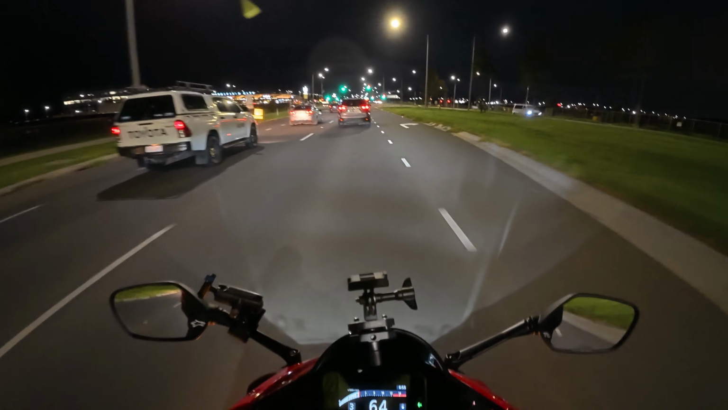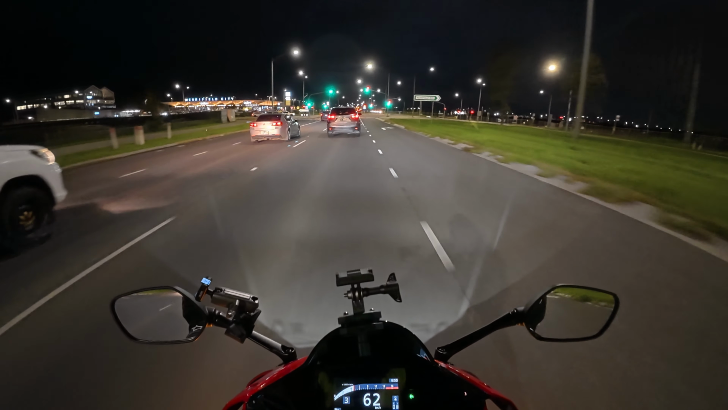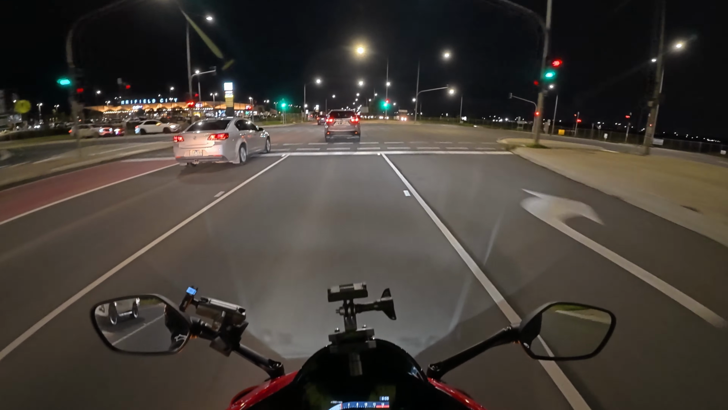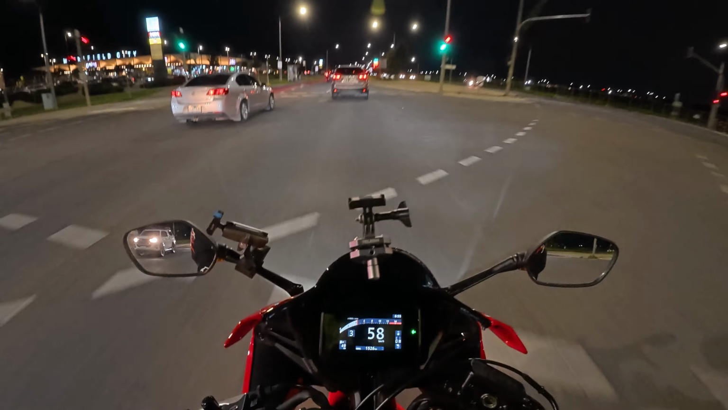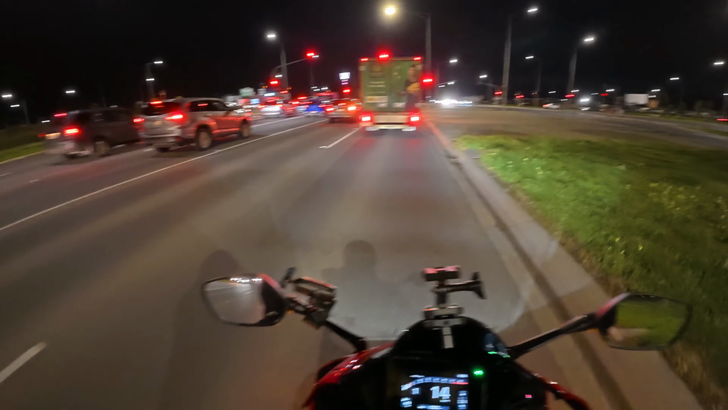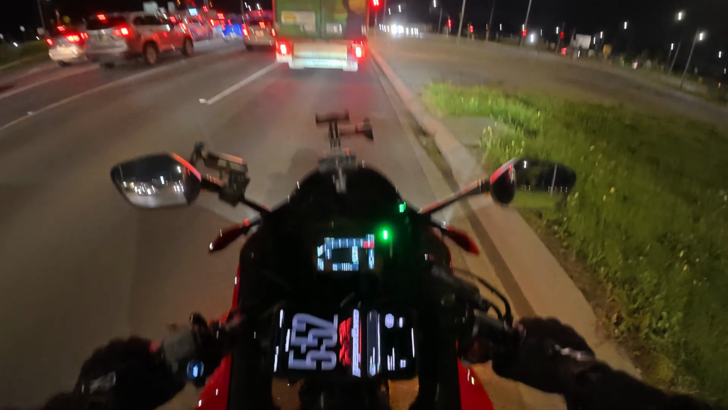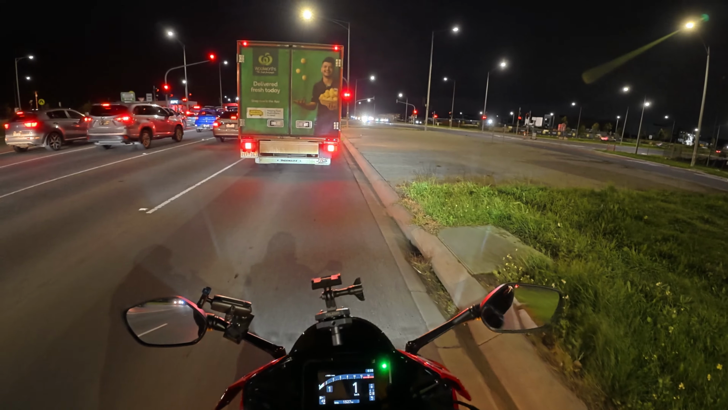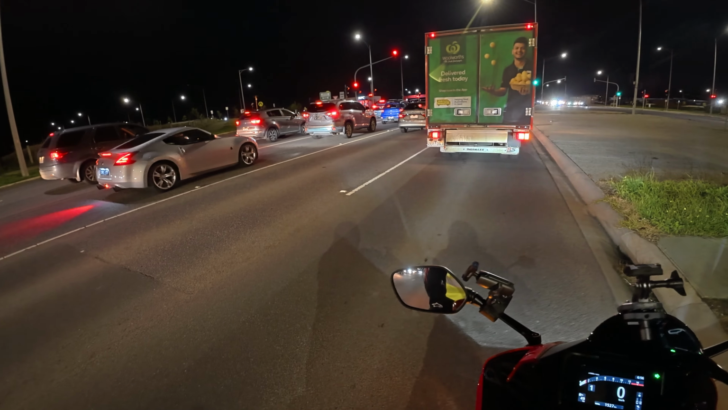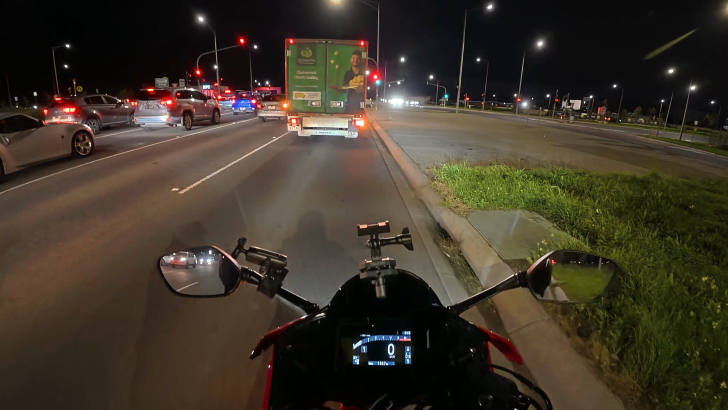So far so good riding at night, guys. Got to keep an eye on that petrol, that's for sure. How do you think I'm going so far? Let me know in the comments. I think I'm going alright.